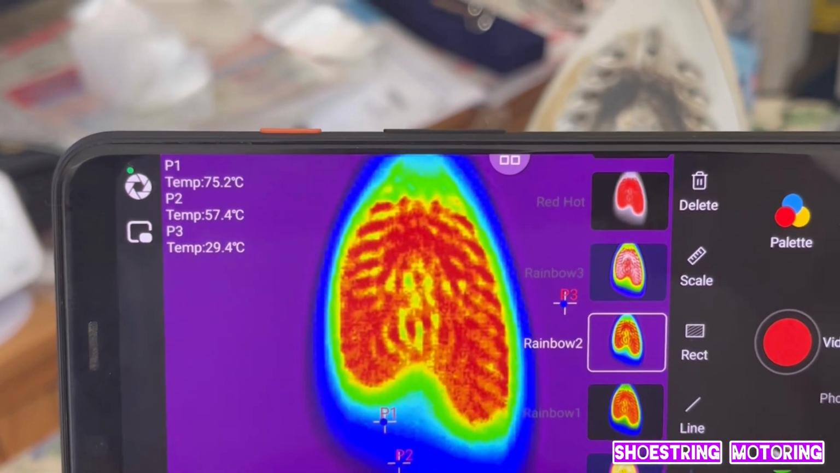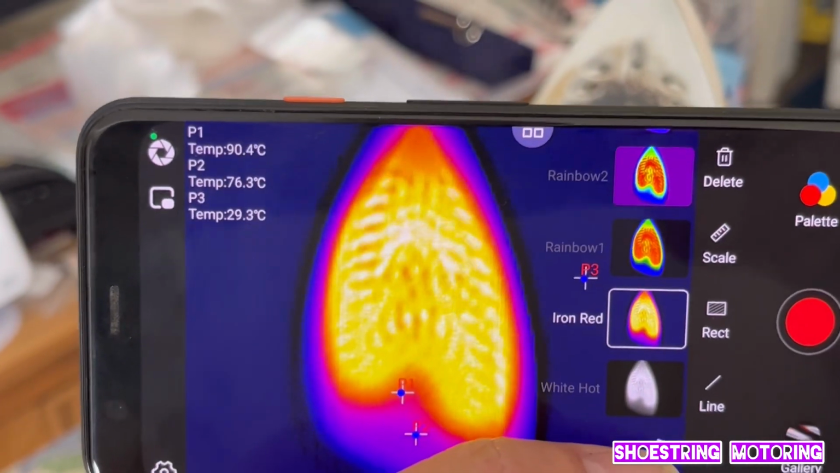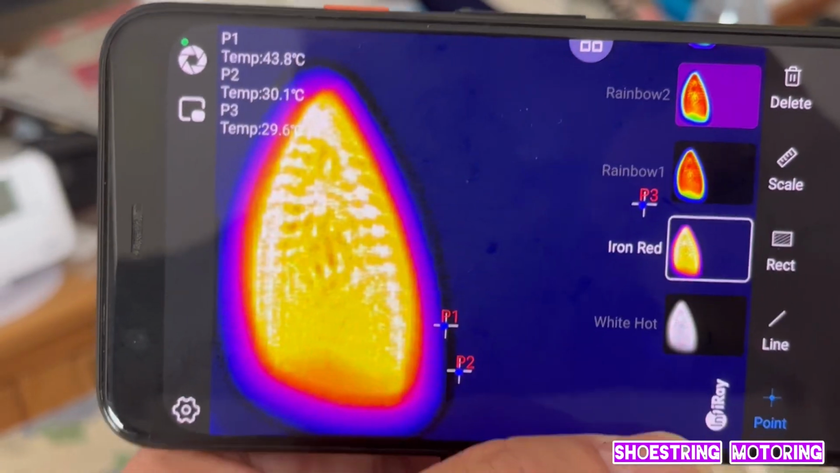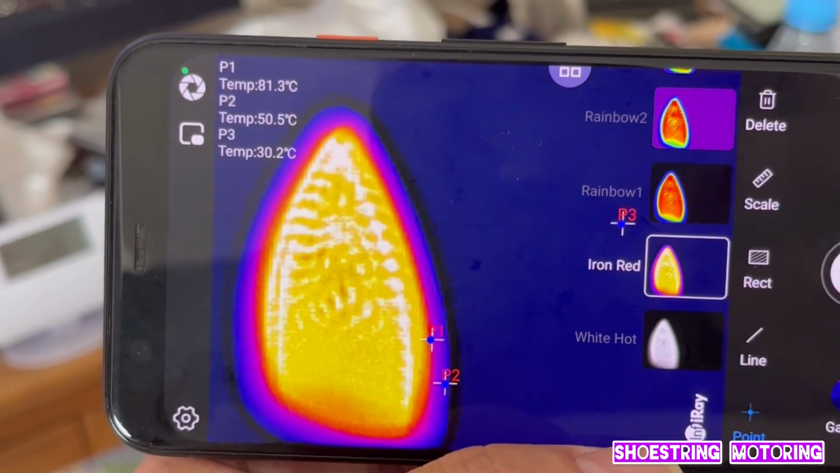Change the colours again to see what suits you. Wow, that's real quick. It's clear to see the iron is very, very hot, and I've taken a couple of still pictures.